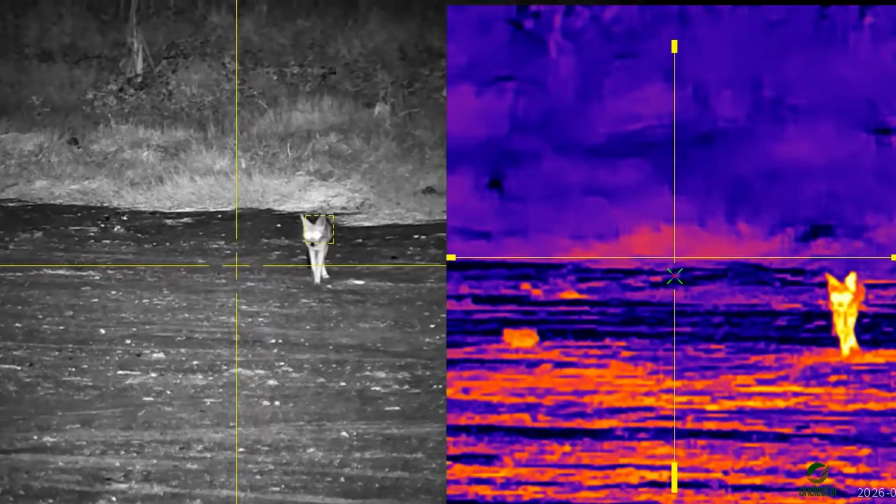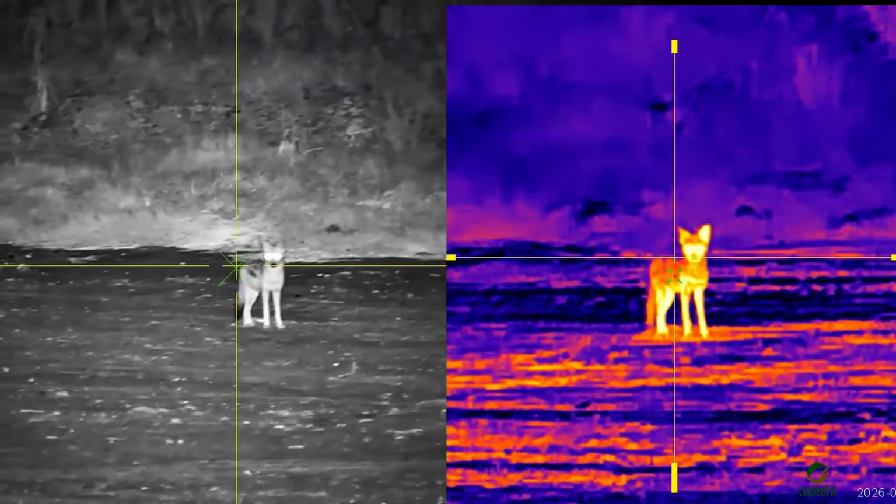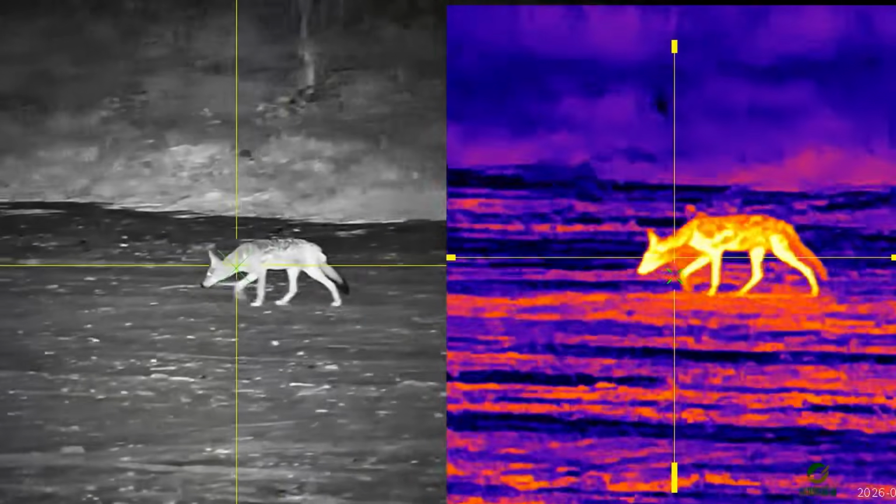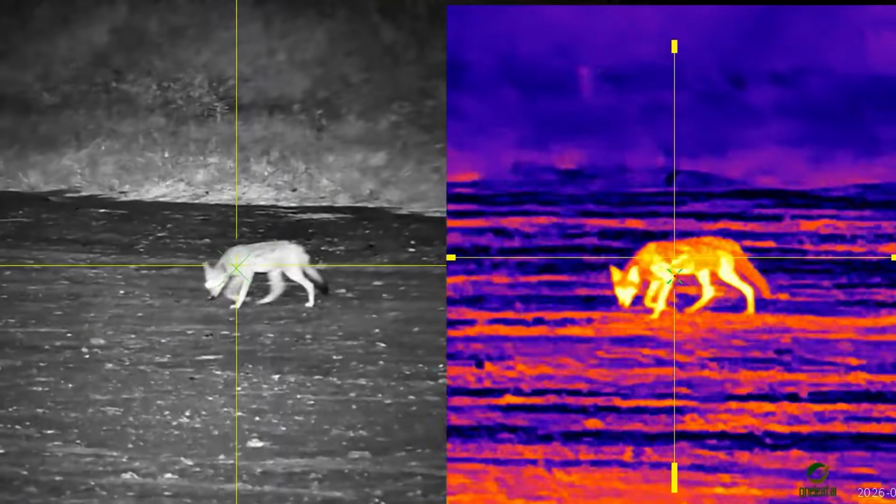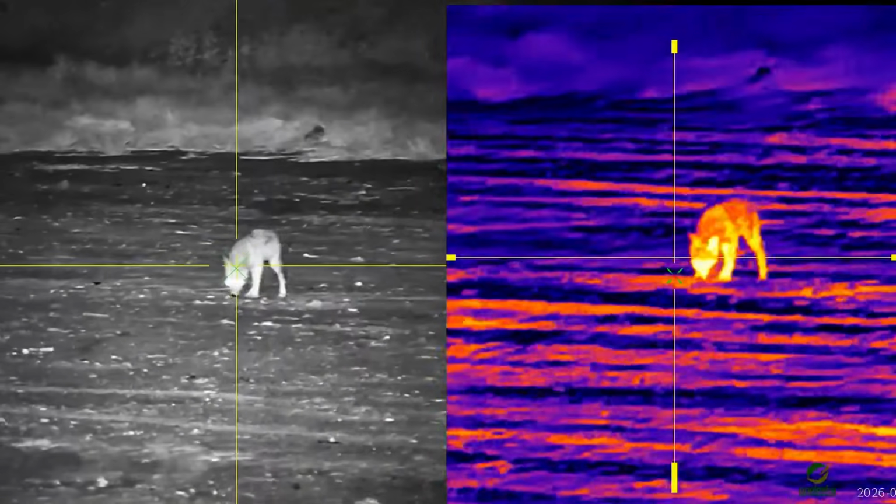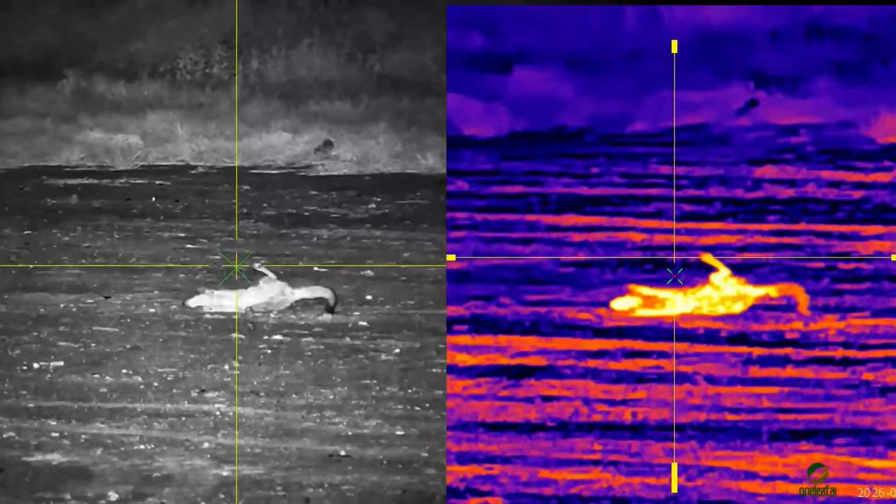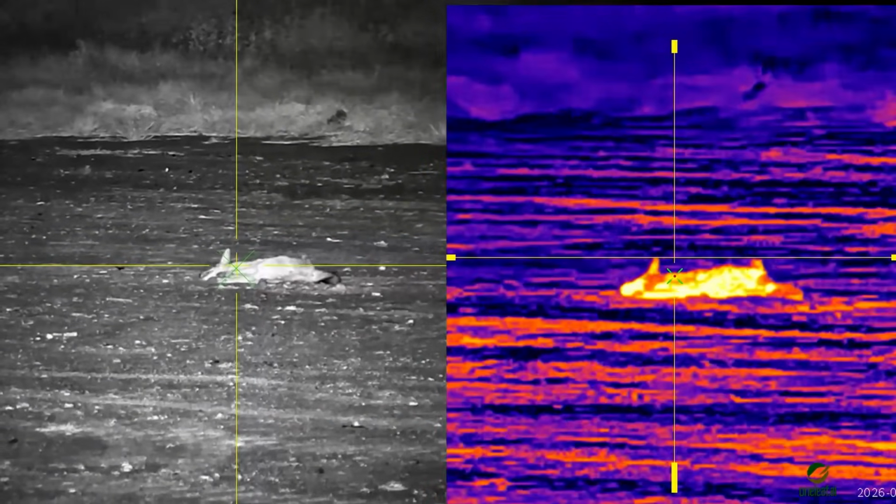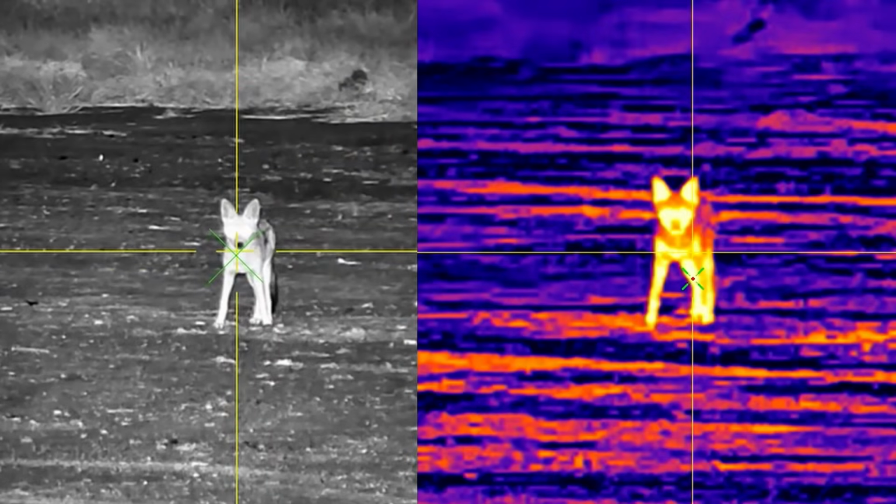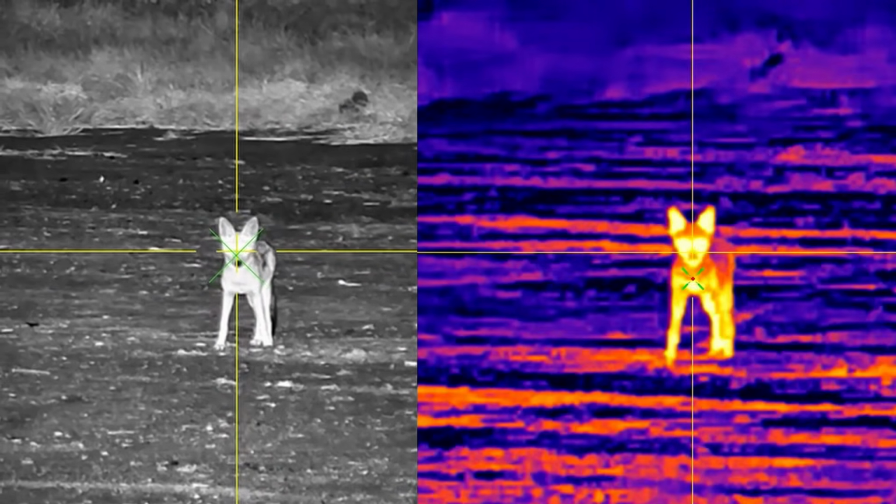If I am shooting alone, I use the thermal scope to spot. After spotting the jackal and identifying it, I use the night vision scope on the rifle to shoot. Something else about the night vision scope that I like is the fact that you can actually see the bullet traveling through the air.